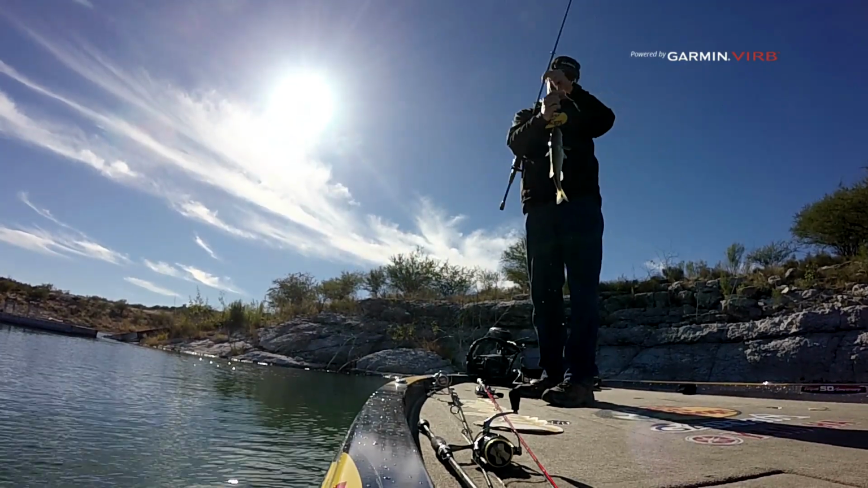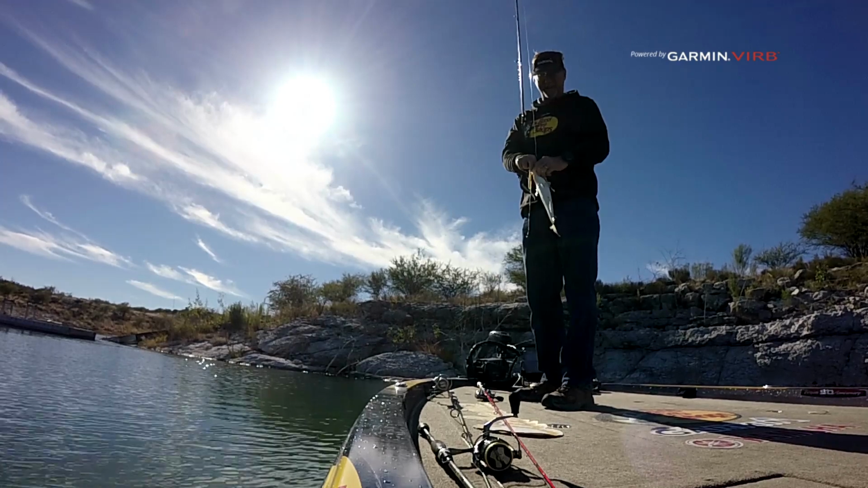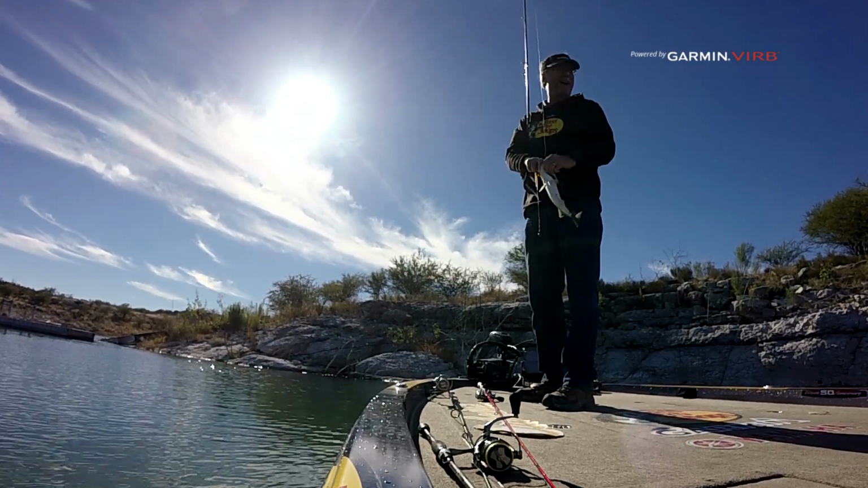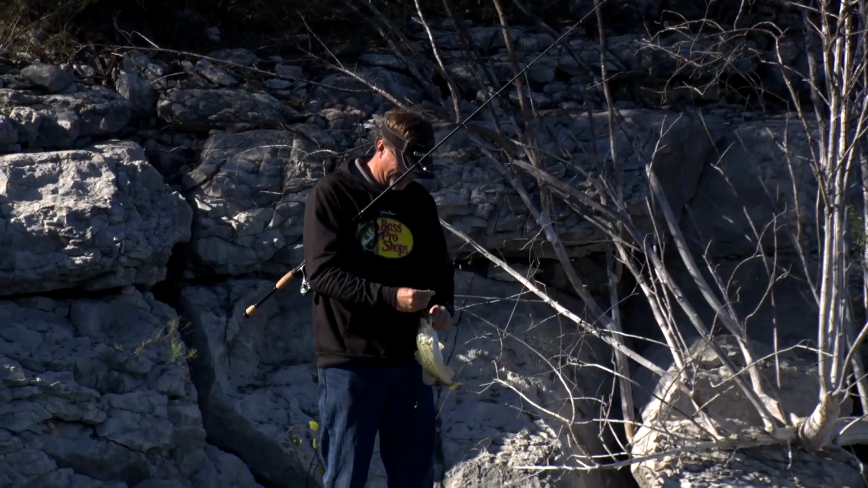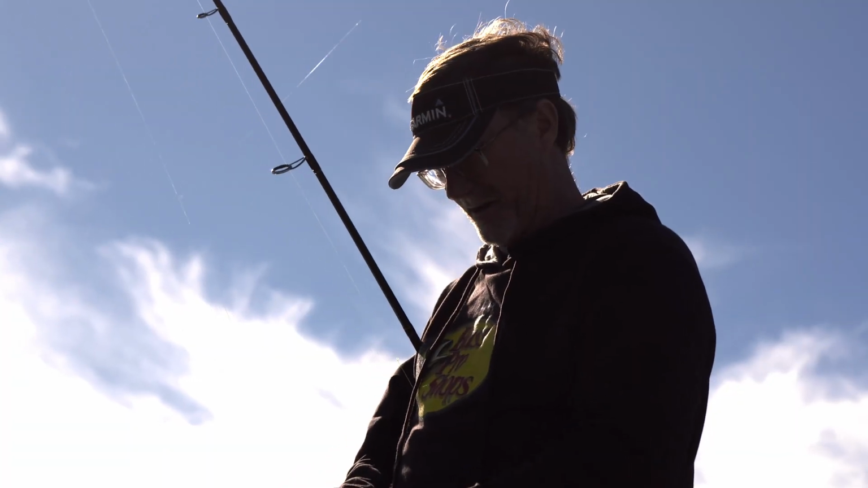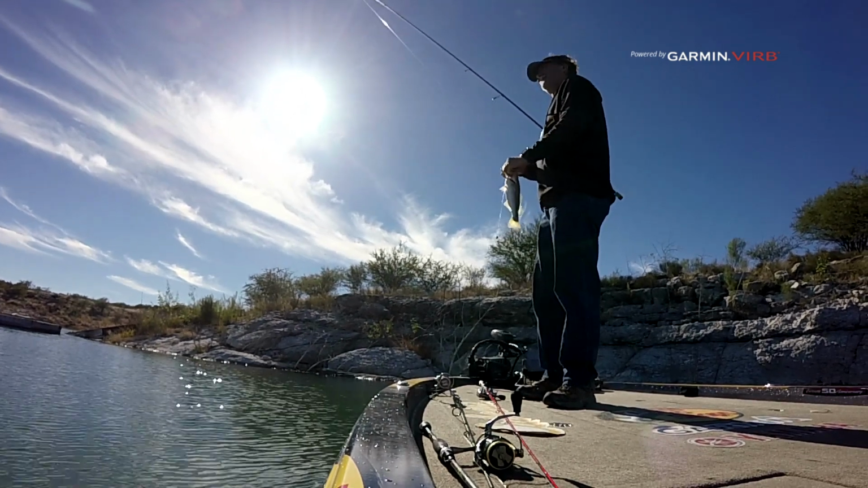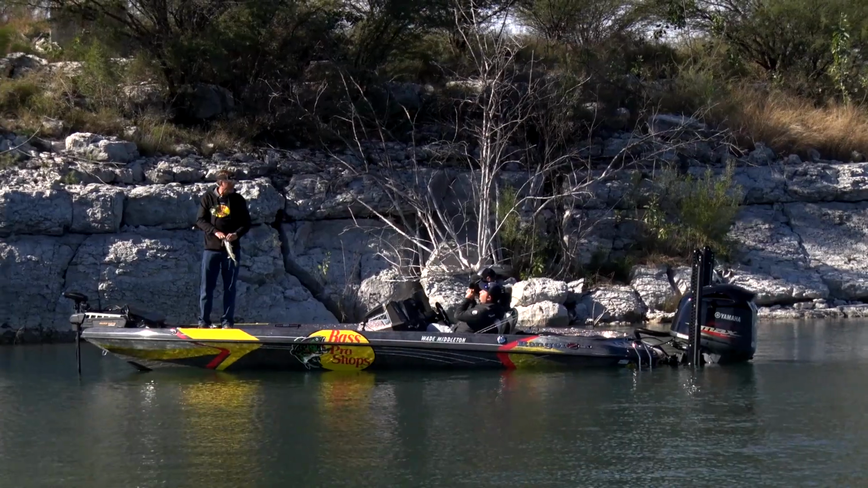Well, we knew they were there. You can see them all over the place. You're seeing them on the traditional and clear, and I was watching them on live at the same time. We've captured one. Did you get him on the bottom, or was he? Nah, he was suspended on that drop. Well, there's a lot of them down there. Yeah. It's pretty cool. Fish of the day.